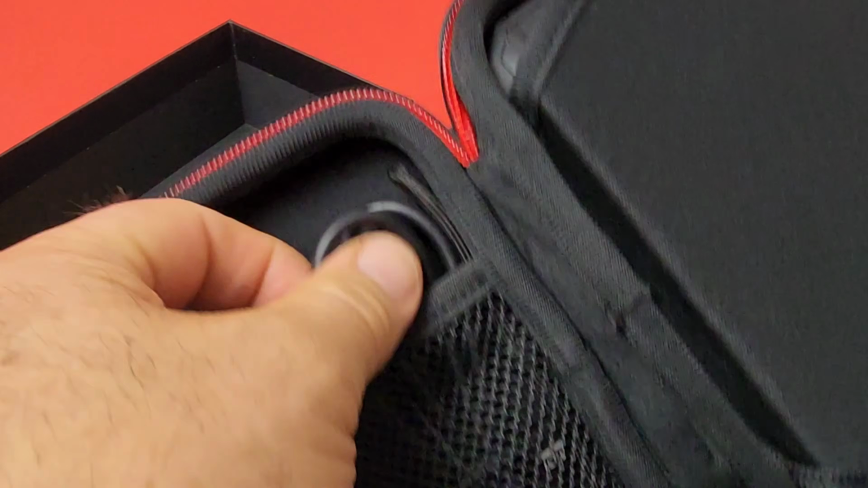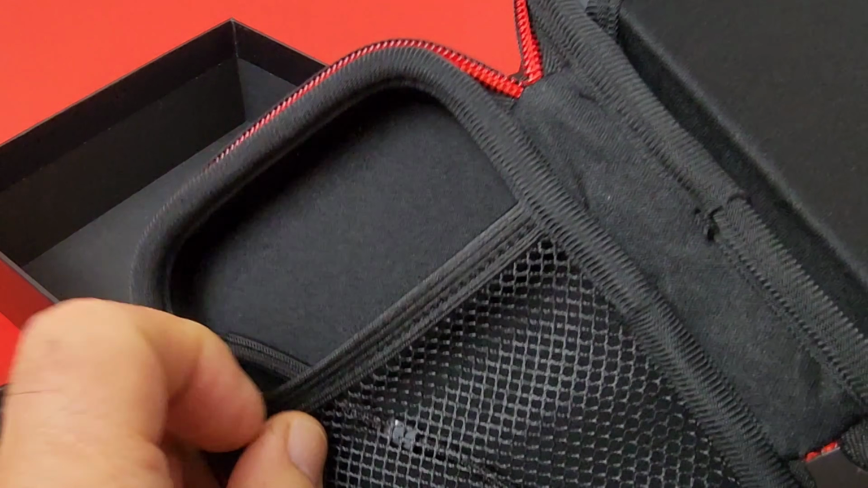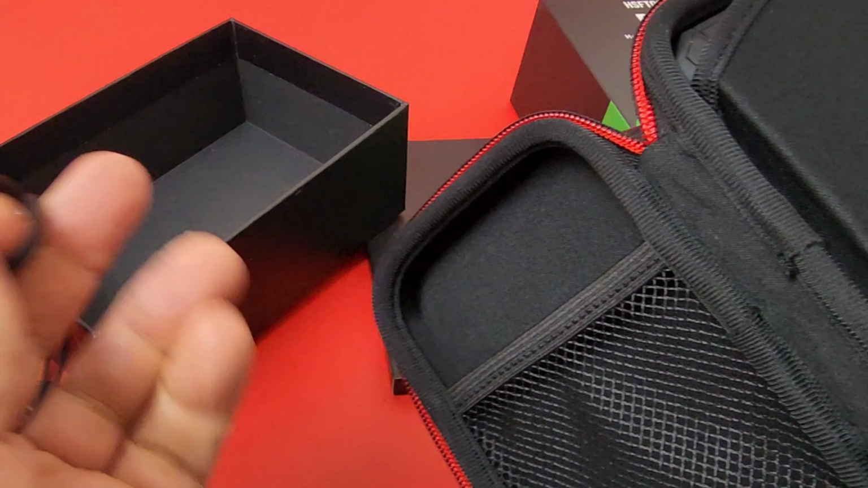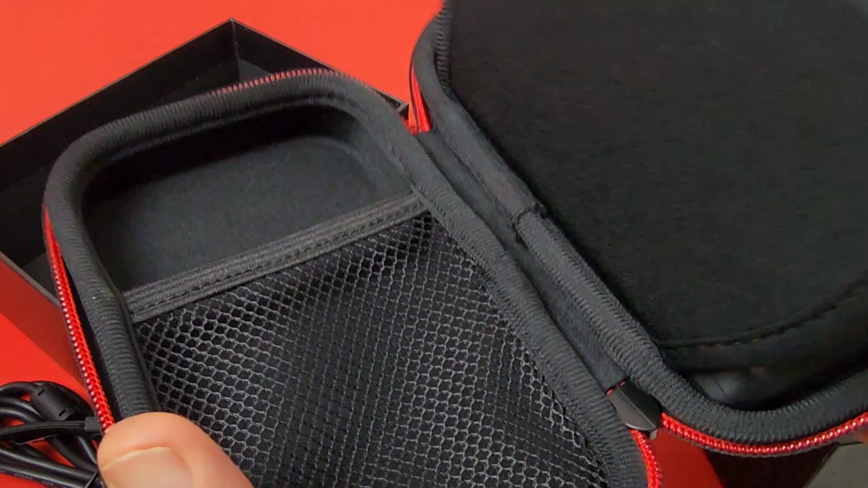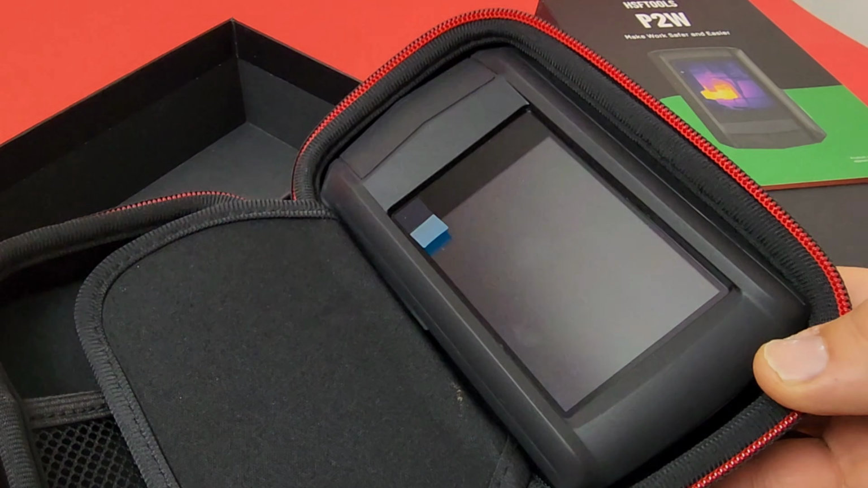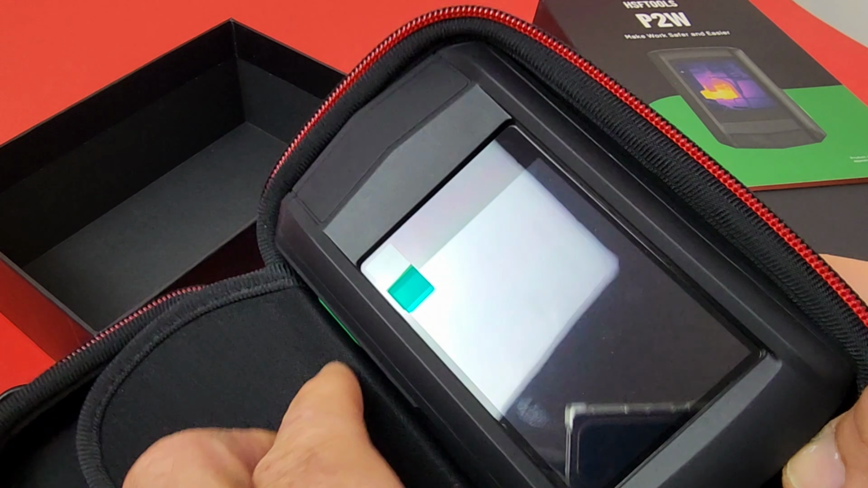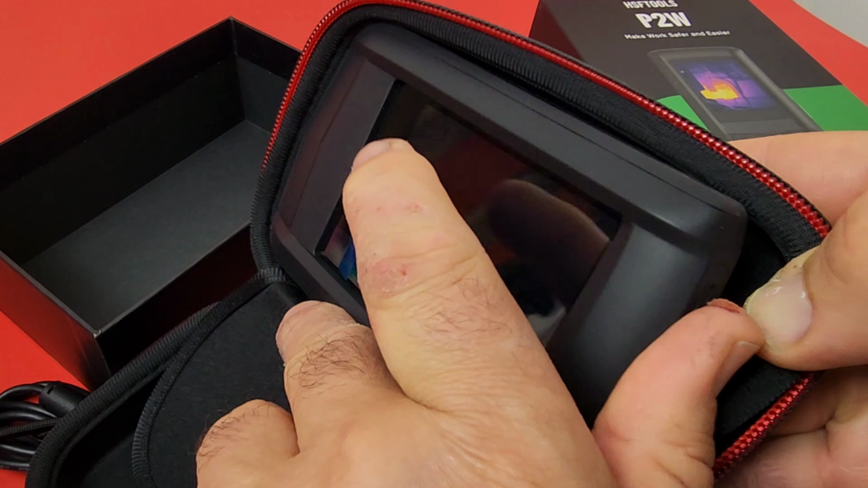Let's start off with the accessories. Of course, this is rechargeable, so we have our charging cable over here. And what else do we get? Well, a little carrying strap that connects to the thermal camera itself. And of course, who was that guy? Yes, it is none other than the P2W.